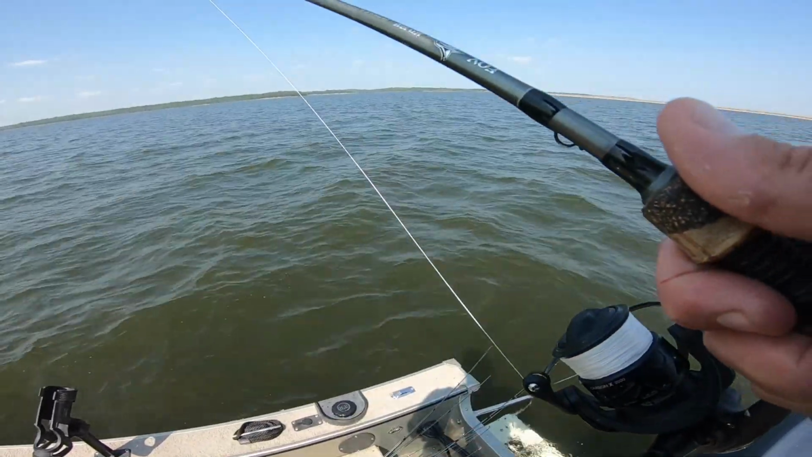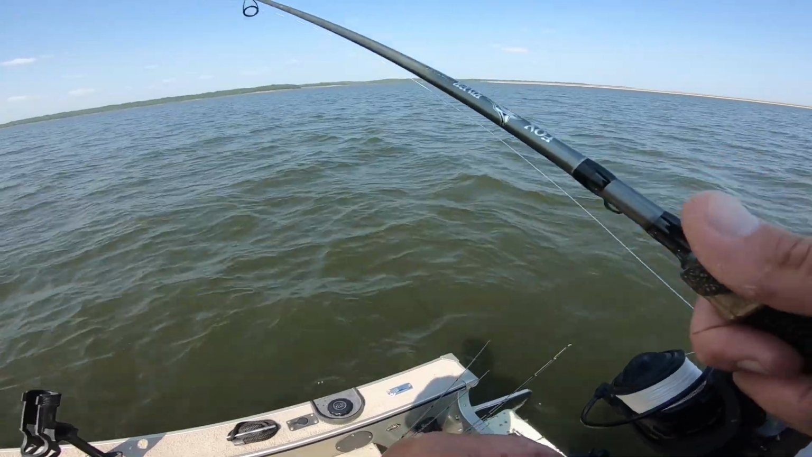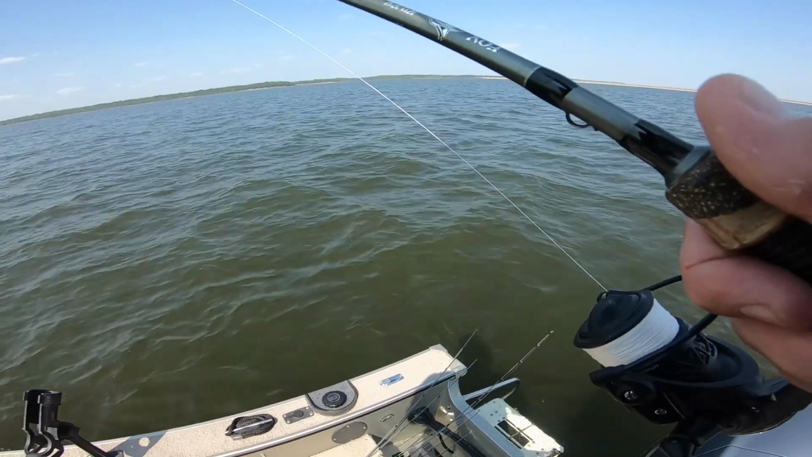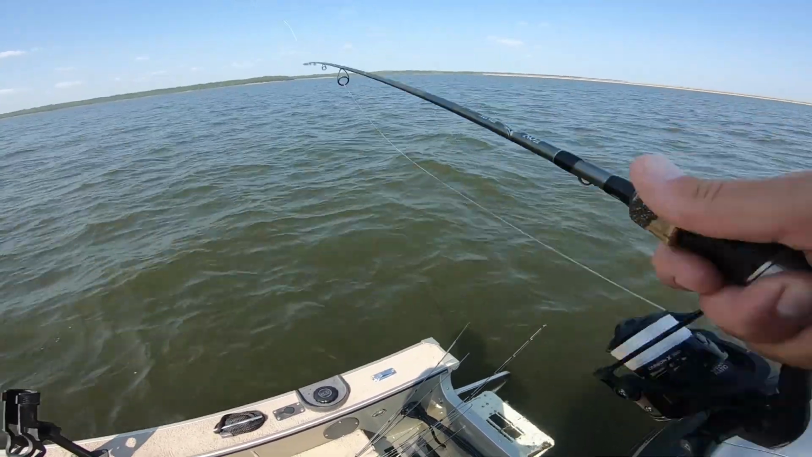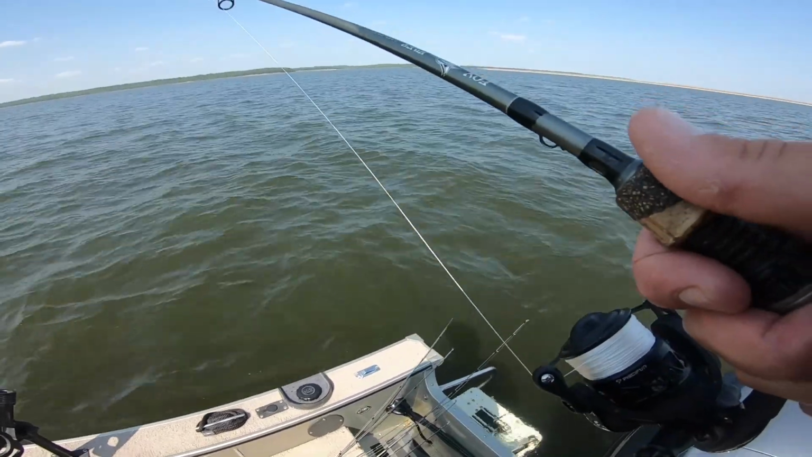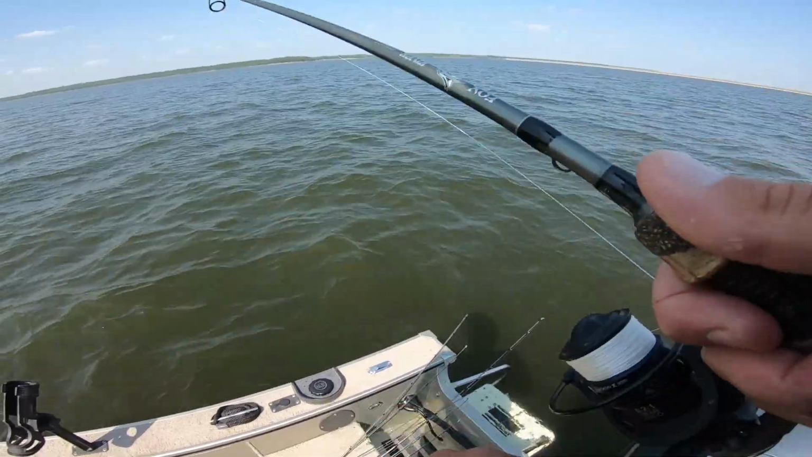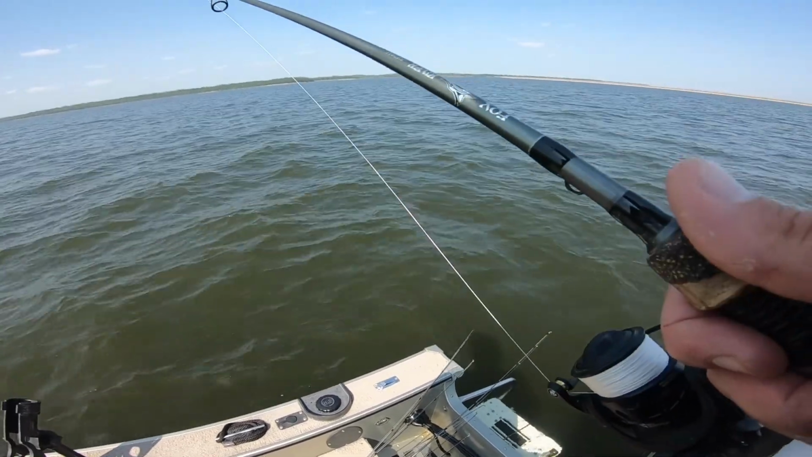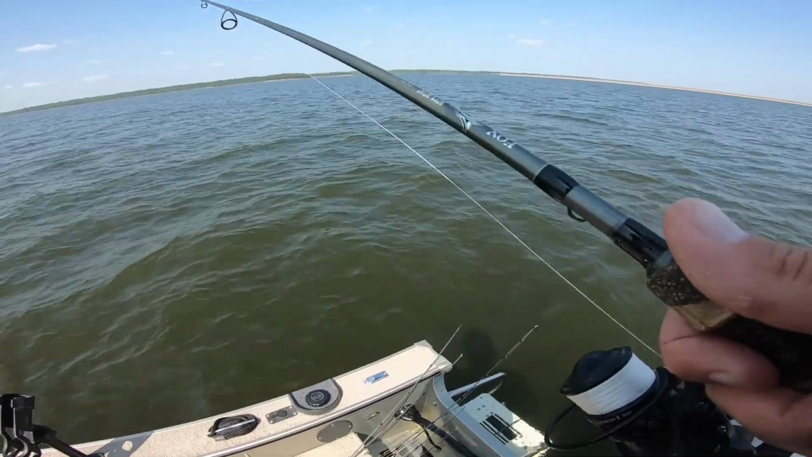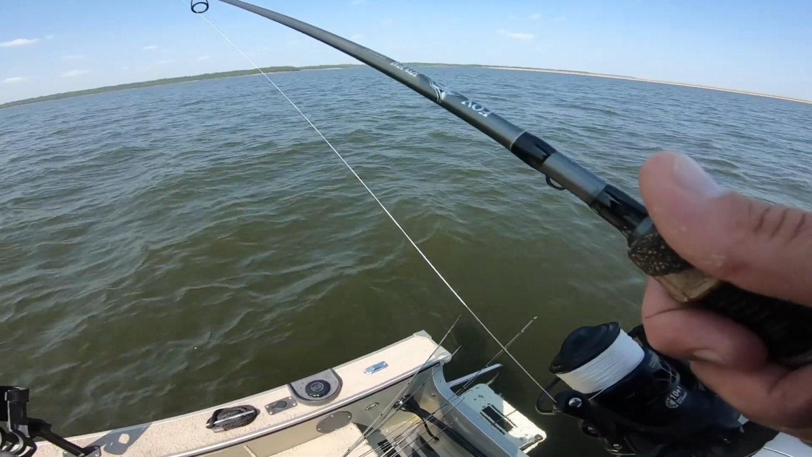Oof. Third cast and they're smacking it. That's one thing that boggles my mind, mainly with jigging raps, but I guess anything with treble hooks in particular. If I breathe on a jigging rap wrong, it's in my clothes or my hand. And these whites, and not often wipers, mostly the whites, can just snap at it so fast and miss it and not get a hook in them. It just blows my mind.